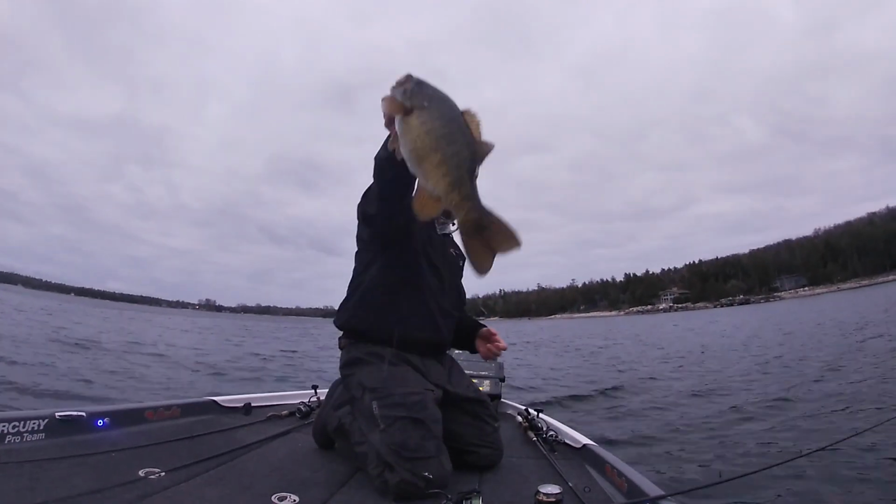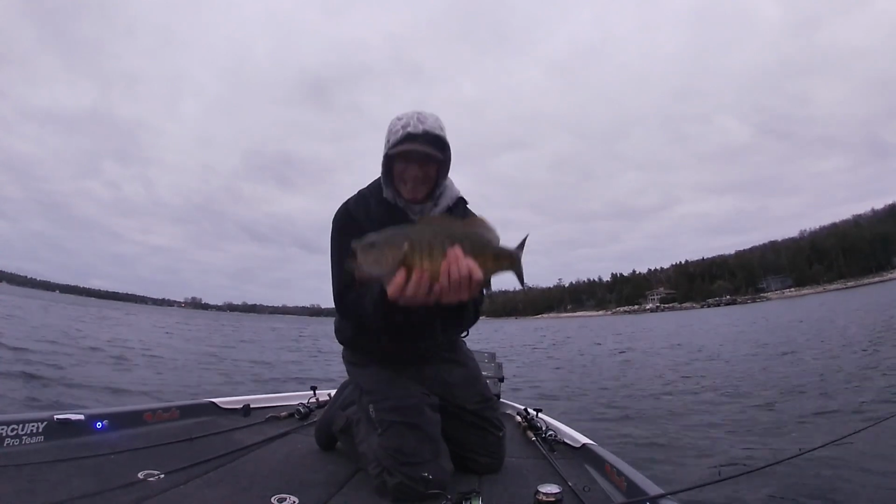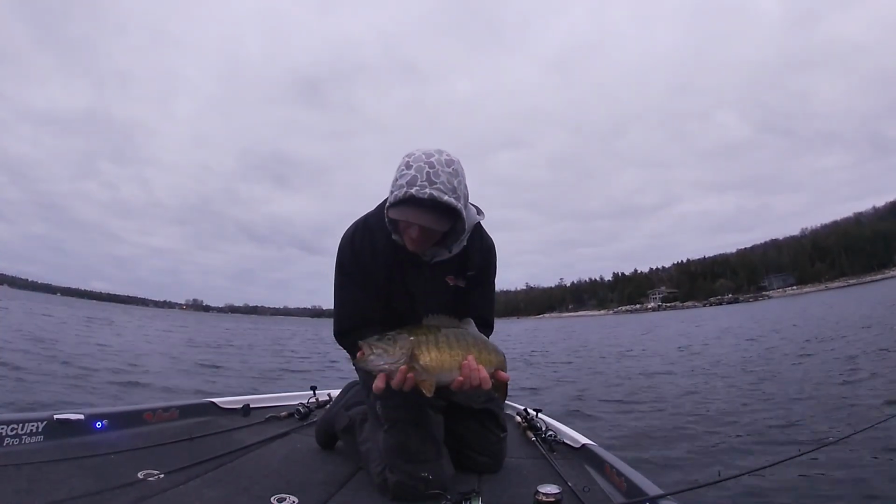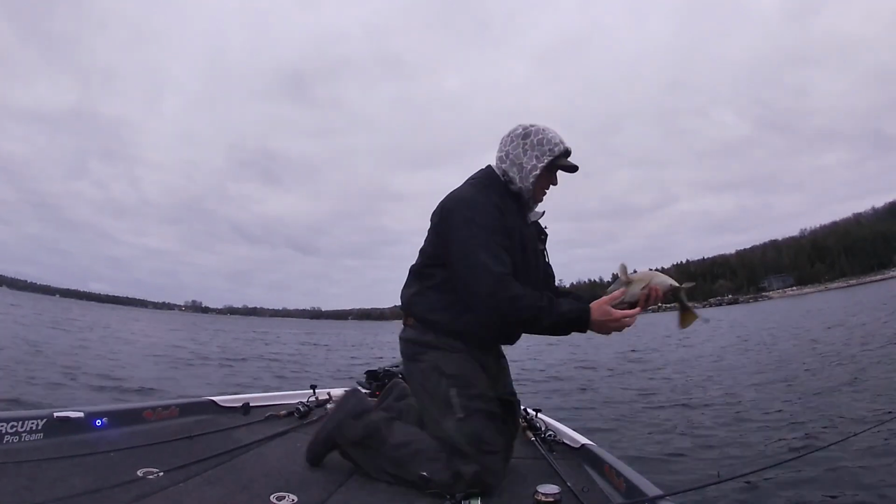It ain't dark yet, I'm still catching 4-pounders. Look at that thing. Oh, just a big old Green Bay meat pie. Woo. Well, guys, that's going to be a wrap for today.